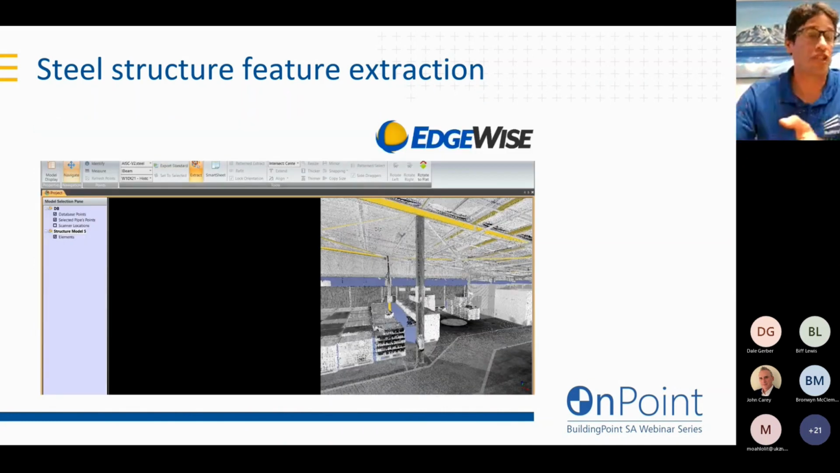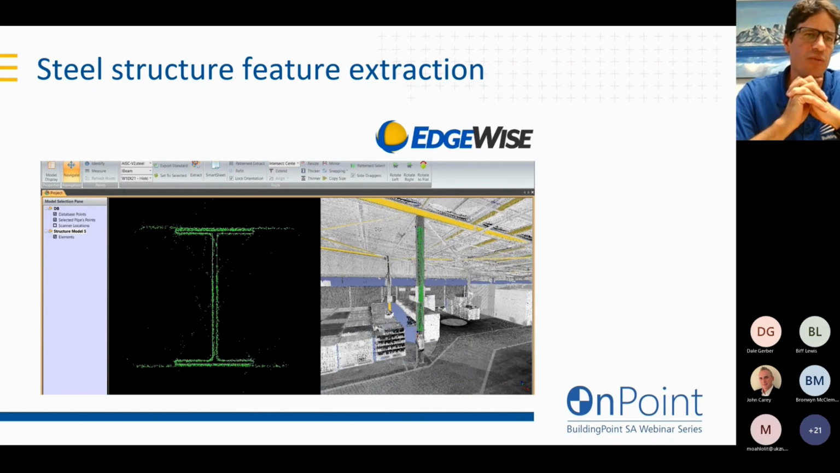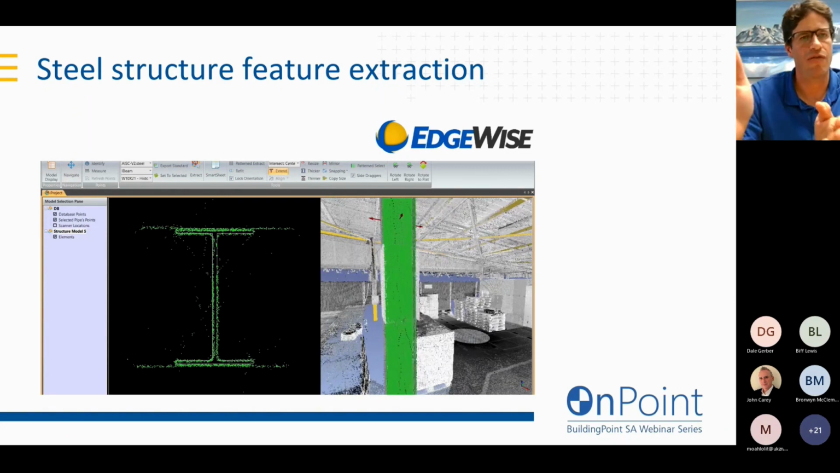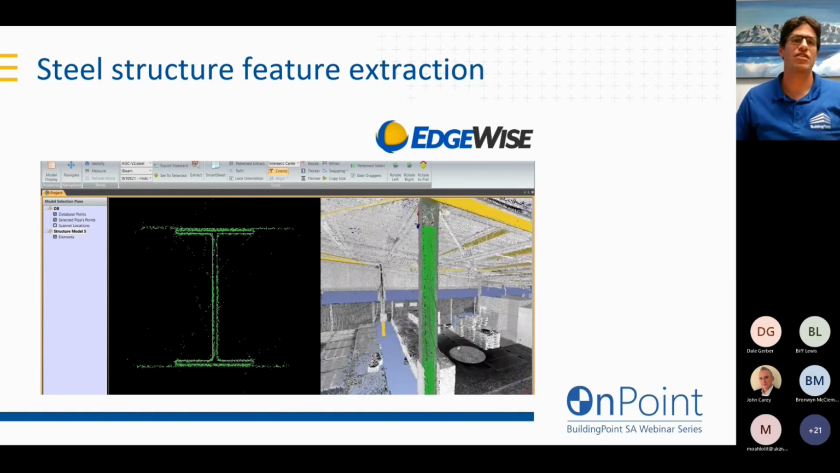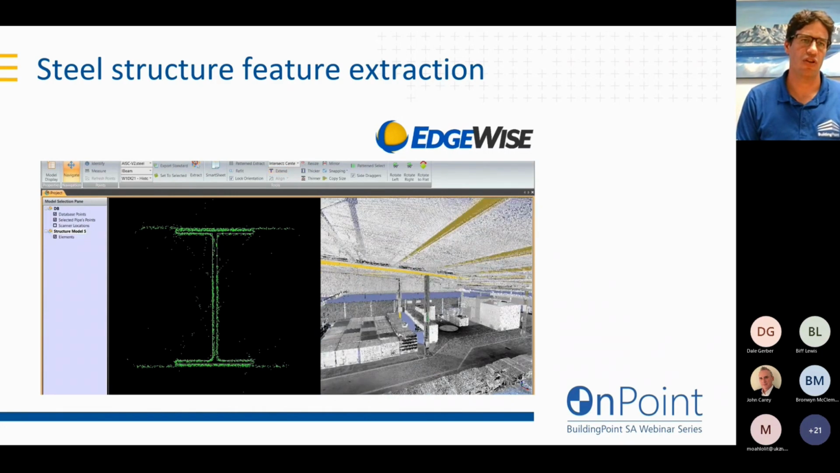Now, for the actual extraction part of it, my preferred go-to tool is Edgewire software. It does a really good job at identifying member sizes according to a catalog. So you can very quickly and efficiently extract your steel members. You can also extract a pattern of steel members. So I can identify a pattern.